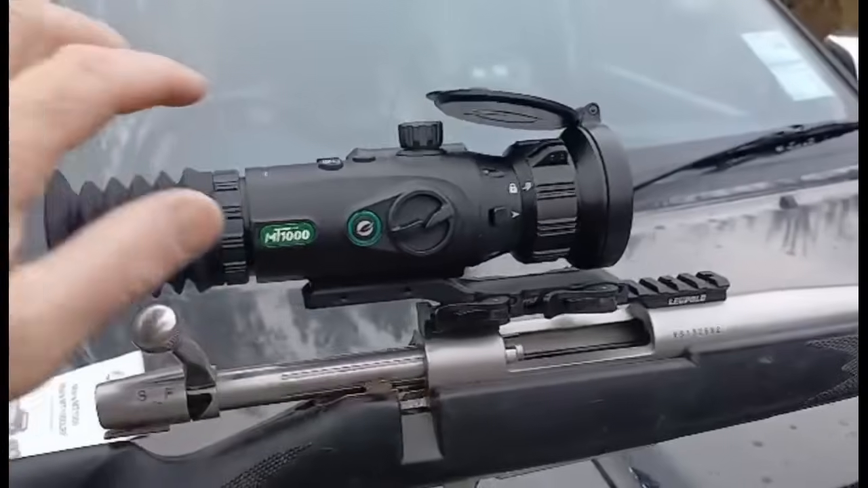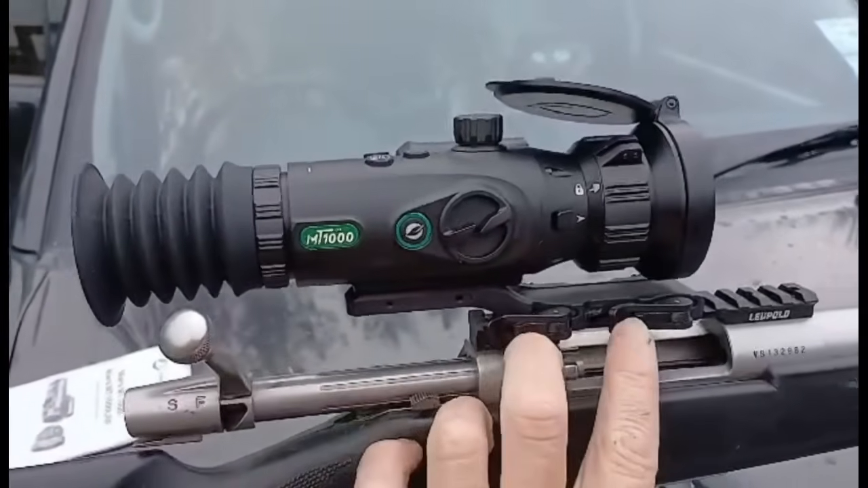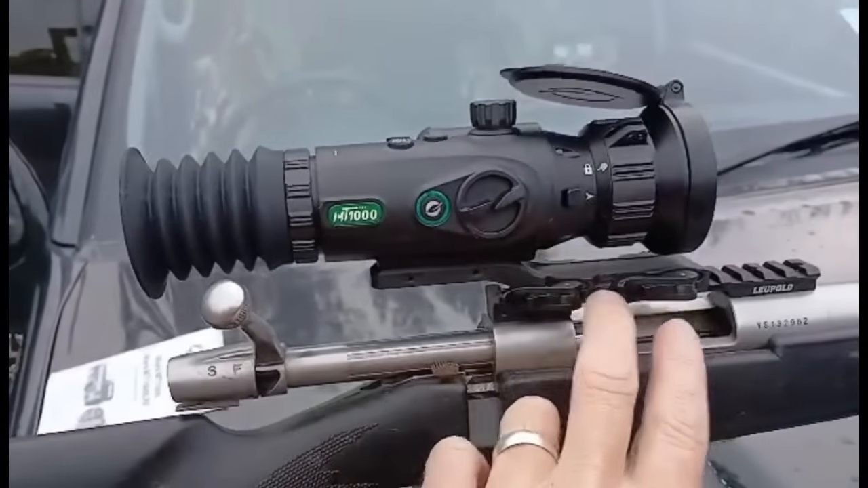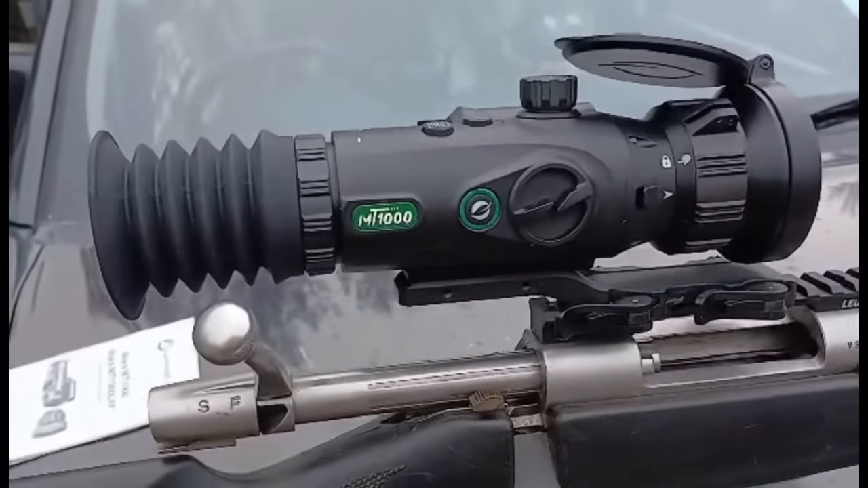So yeah, obviously got it mounted here, got the quick release mounts on it. I have actually got another set of mounts. I left those at home, but the same bracket, but with sort of permanent mounts on it. That's the quick release ones on there at the moment.